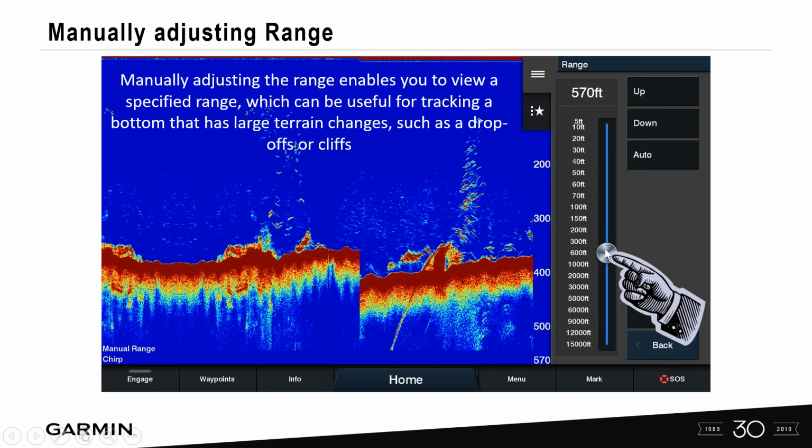You would do this if you're targeting a specific range, or you're tracking the bottom and you have a lot of big terrain changes. You might want to manually adjust that range so you can keep that information on the screen, so you don't get this cutoff line in between range changes every single time.